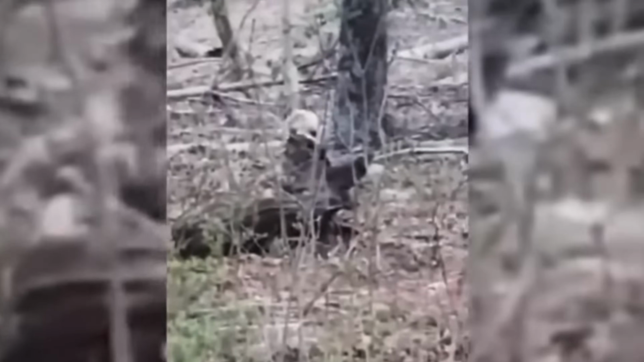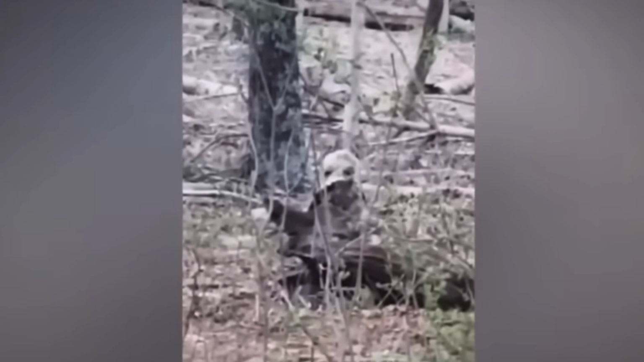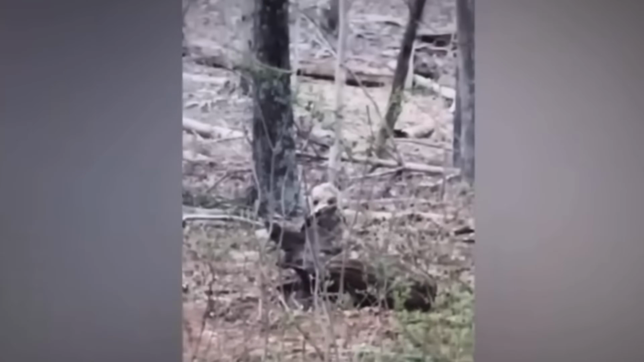The animal's eyes appear to be black, a characteristic that is frequently associated with cryptids and other strange beings. The animal almost looks like a seal, but obviously they do not live in forests. The person who took this video and everyone else cannot figure out what this creature is. Whatever it is, it's apparent there are some very strange things lurking in the woods of the Appalachian Mountains.